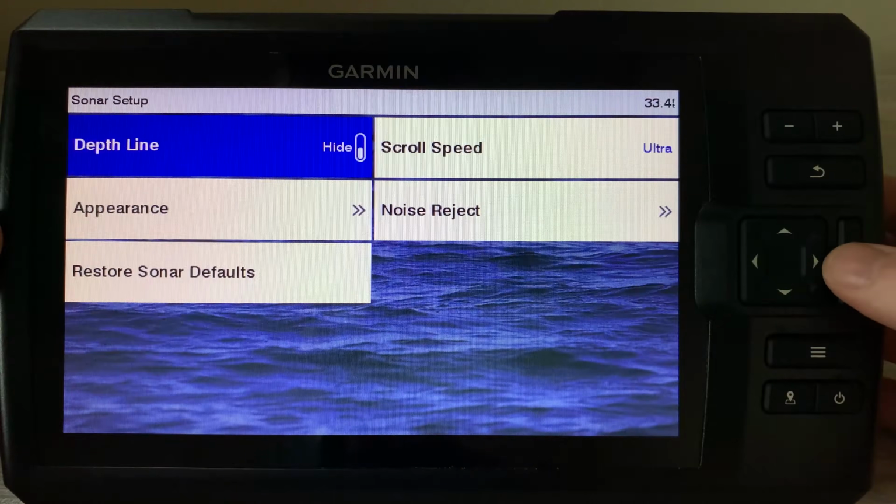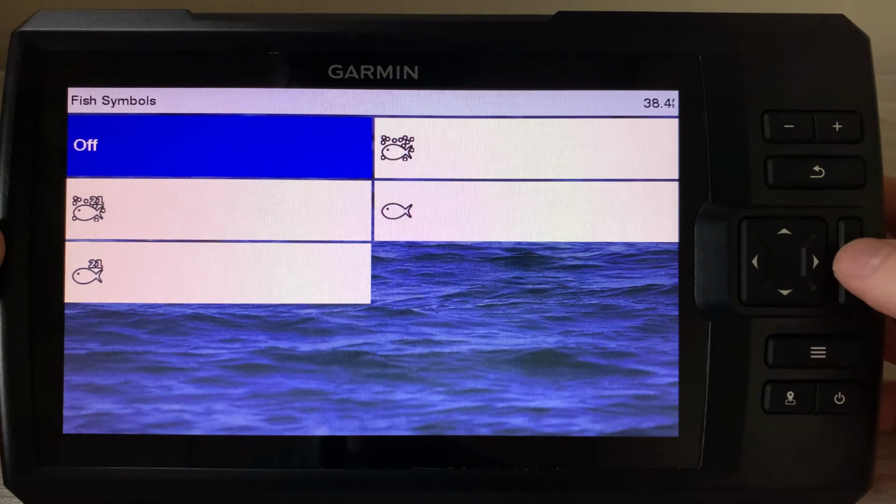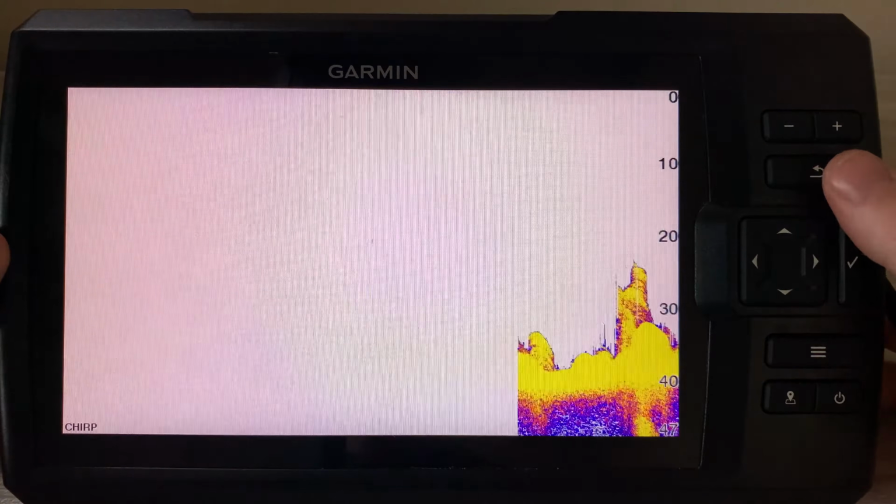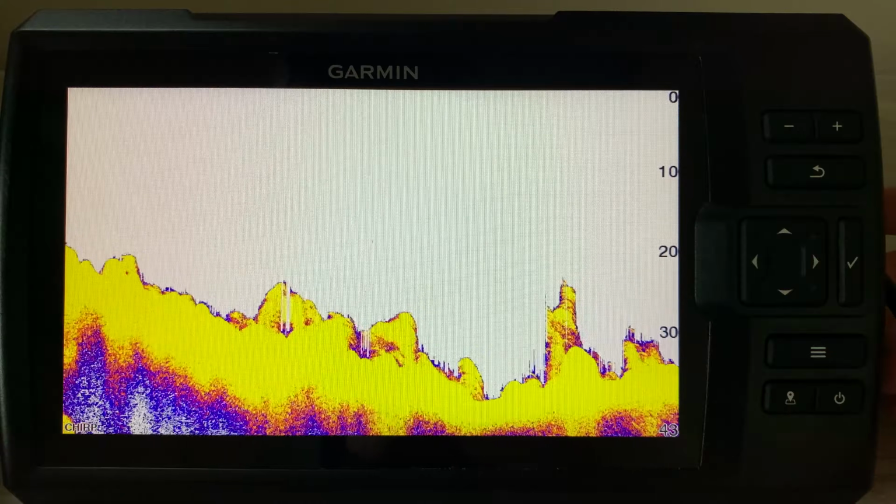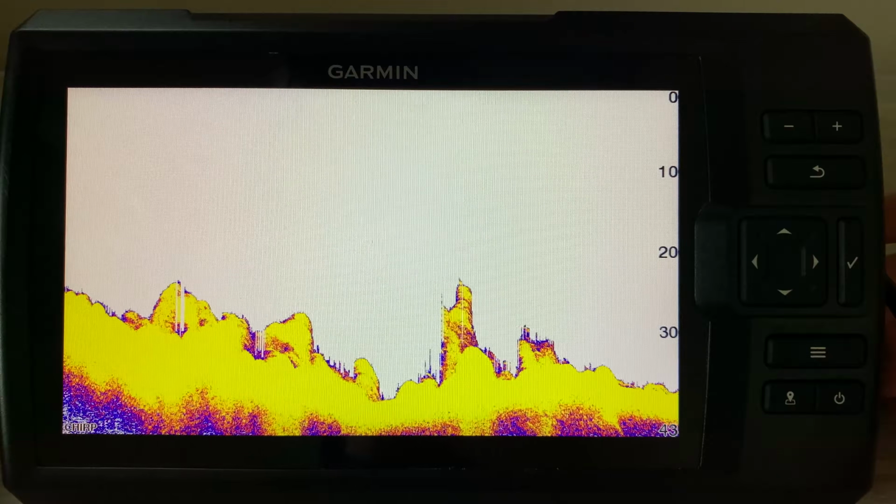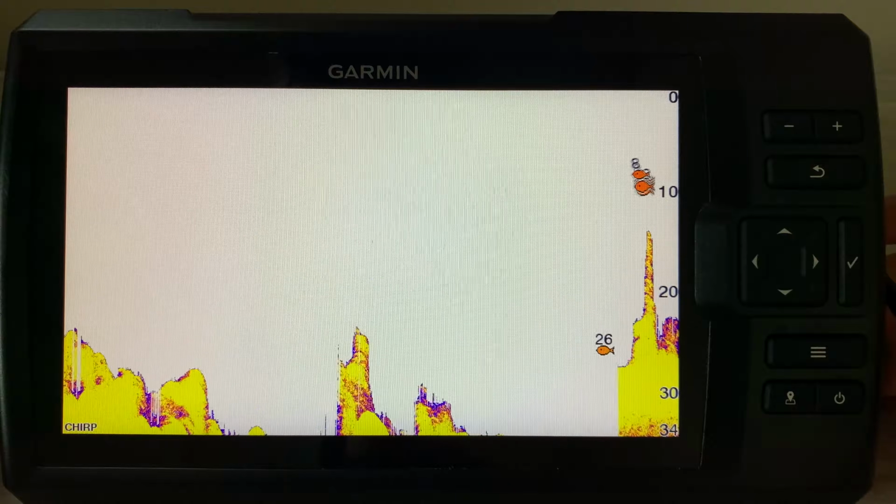Okay, we'll go back in, sonar setup, still under appearance. Okay, so that was, sorry, A scope. Okay, if you don't like reading sonar, we could do our fish symbols here. So we'll do a little fish, and you can see it'll just be whatever it thinks are fish. Maybe there's some. So it kind of gets rid of a lot of noise in the middle of the water body or water column. And there we go, there's a fish. So it really throws out a lot of noise.